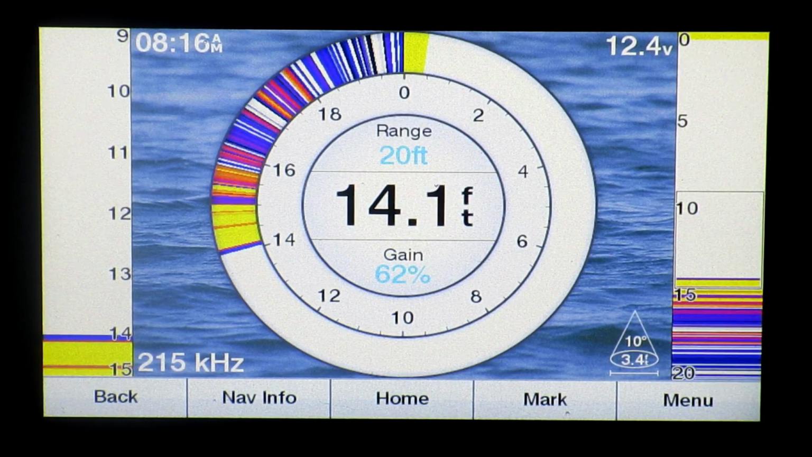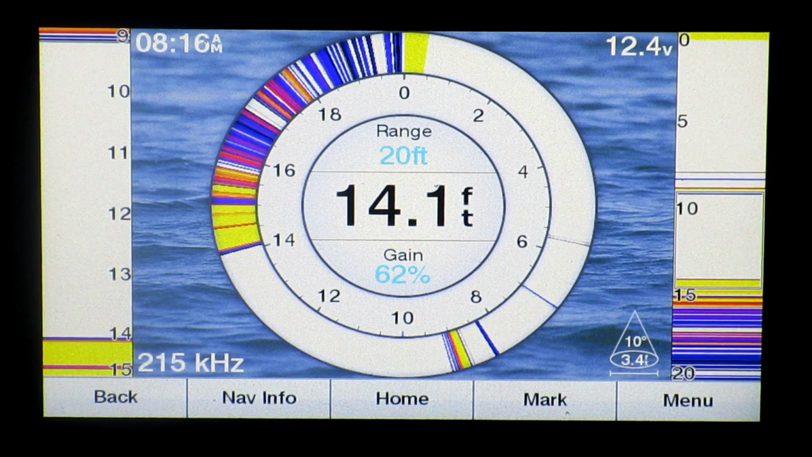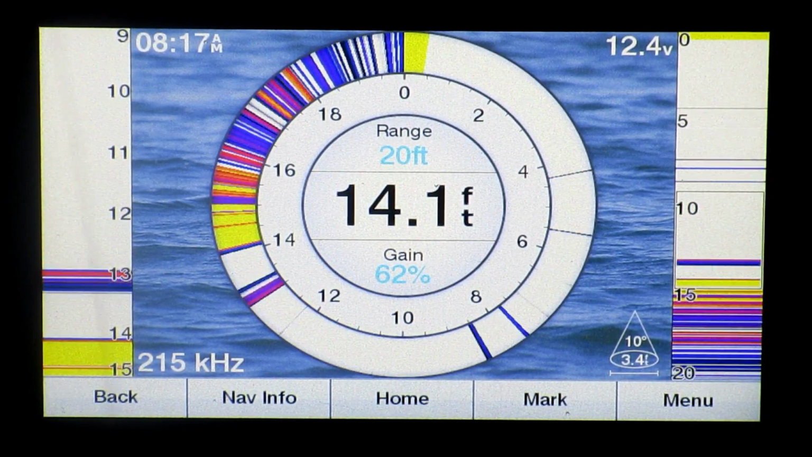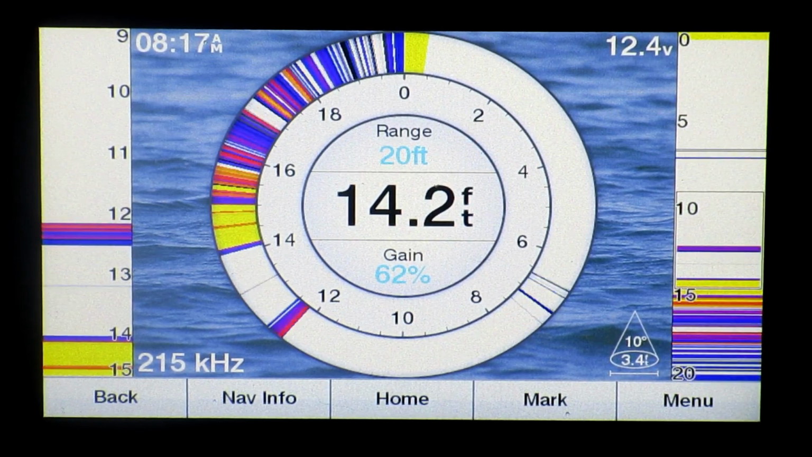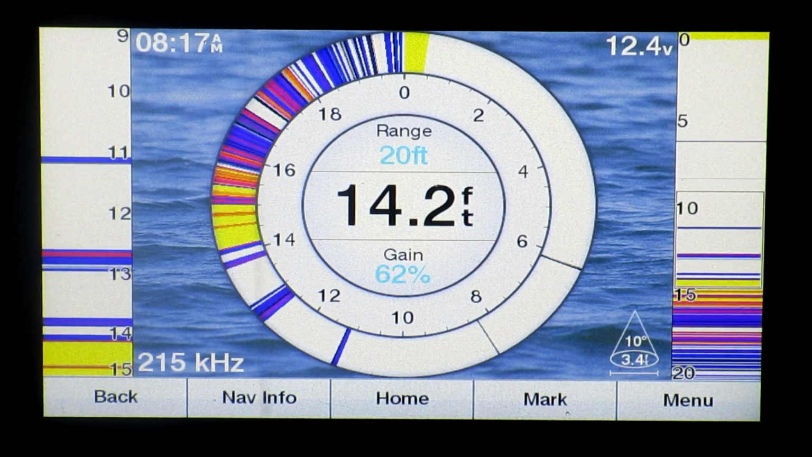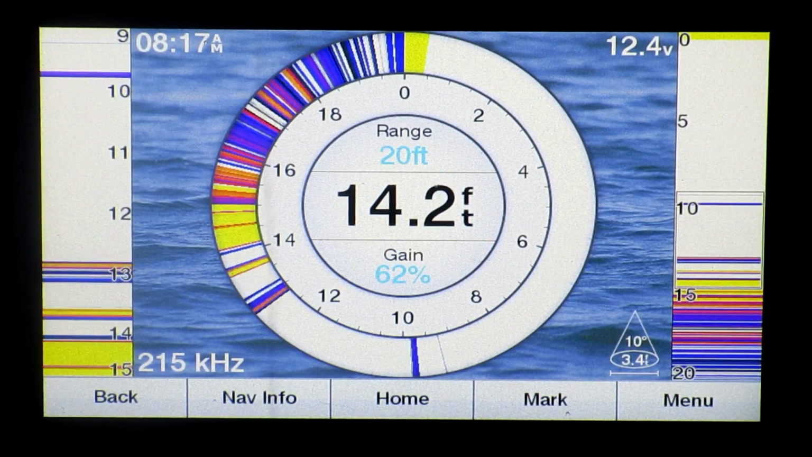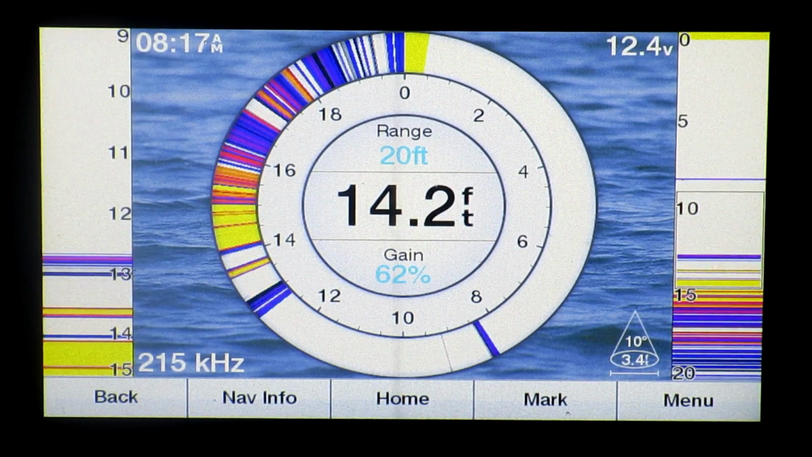And again, what's showing on this particular screen, on the right hand side, that vertical column, is showing the entire water column. Again, 14.1 feet is what it's showing. And you can see on the very far right hand side, the lure is right down near the bottom. And on the left hand side, I have it set to the zoom feature for the bottom 6 feet. And you see my lure down there, and it looks like a fish just showed up right down below it.